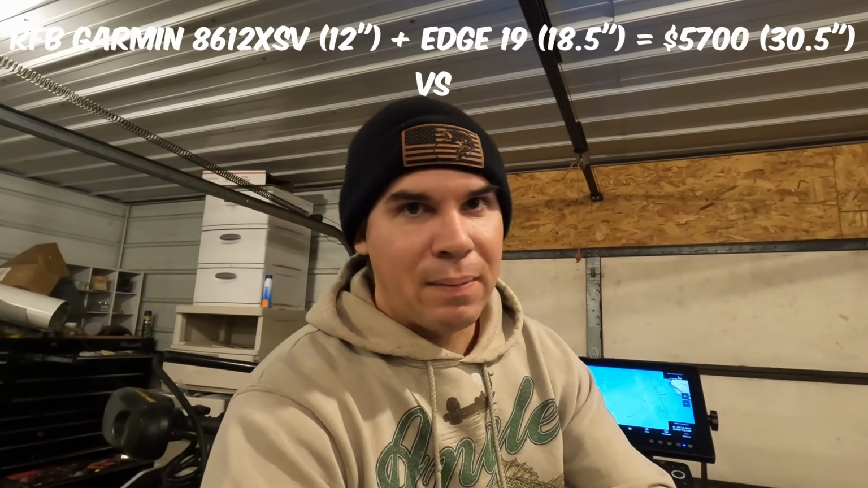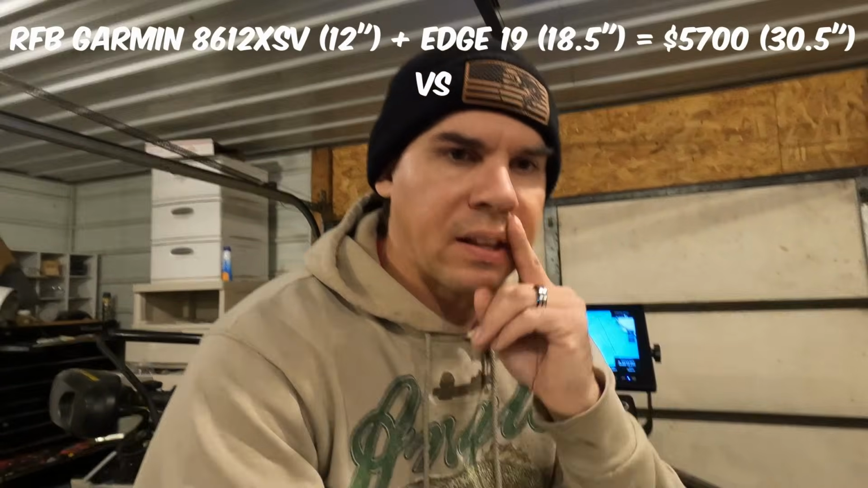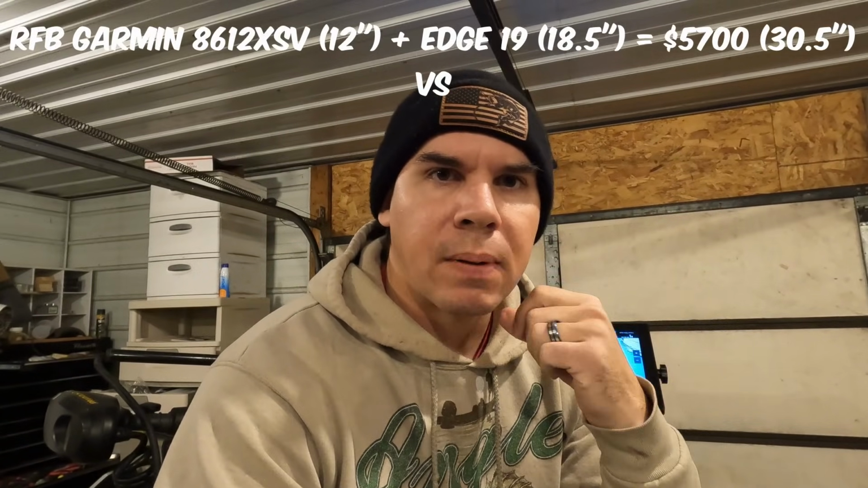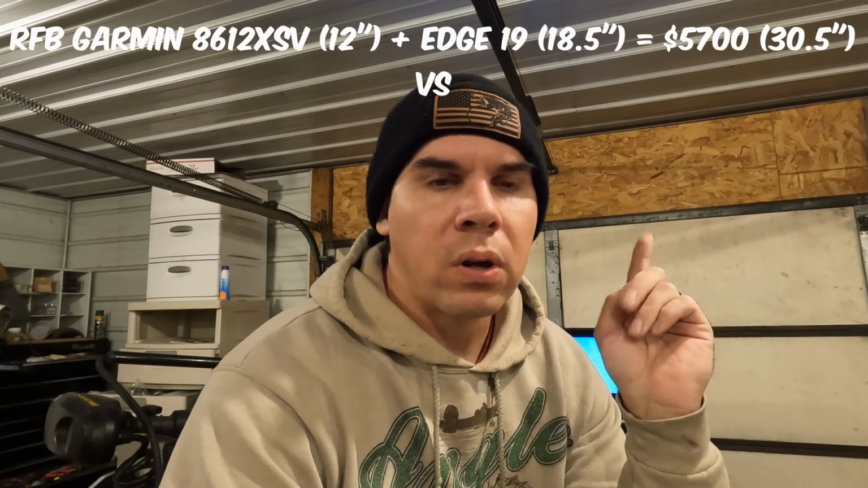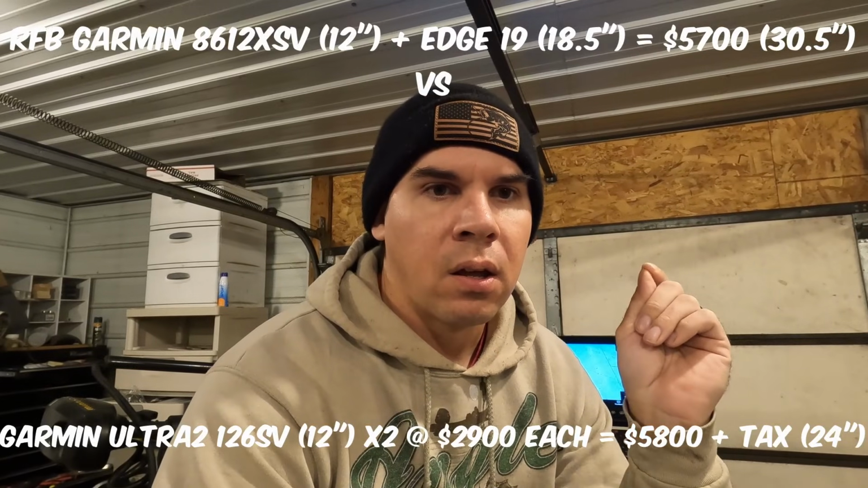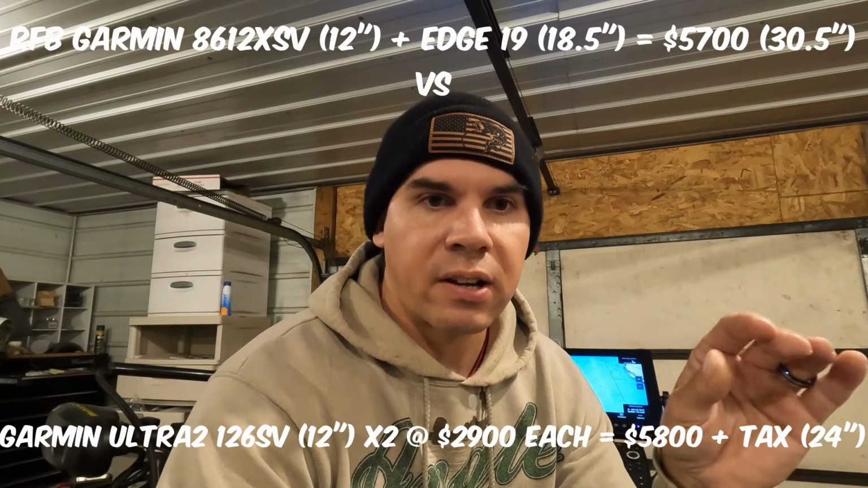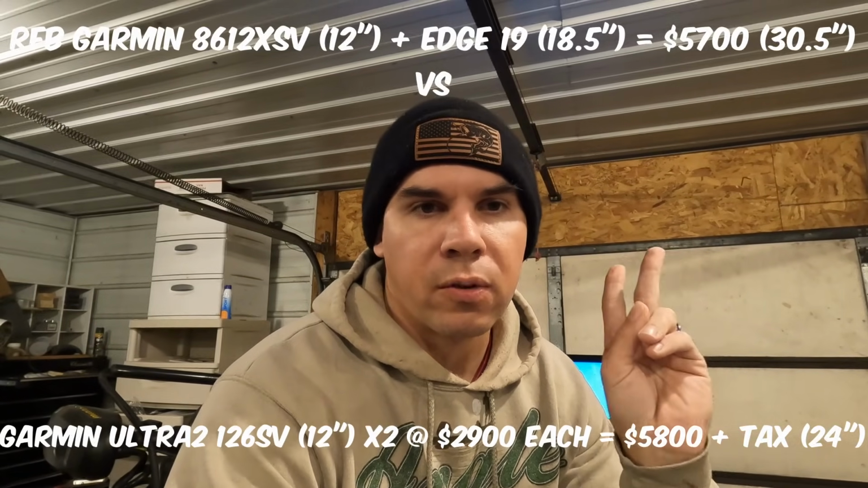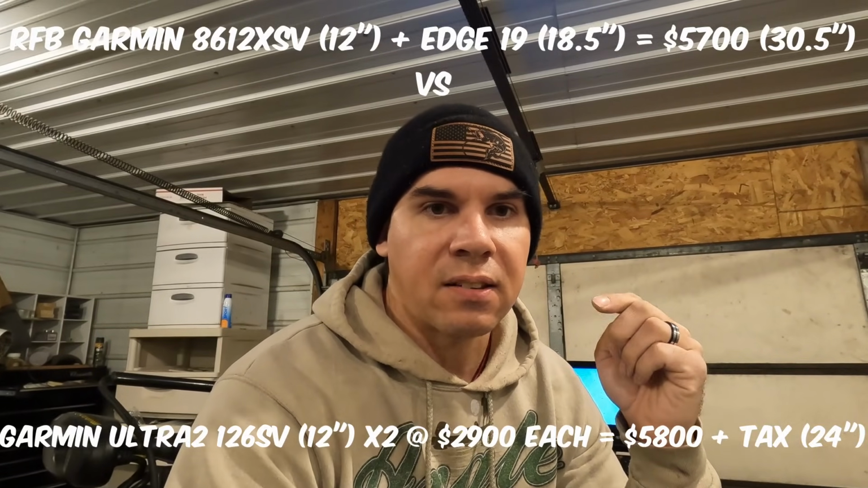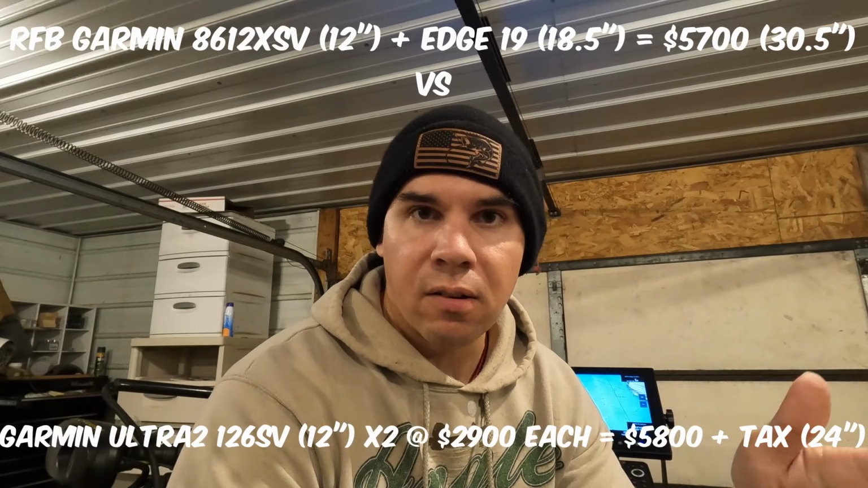So maybe you're kind of seeing why this might be a good idea for the setup. Let's take it a step further. Let's go 2 Garmin EchoMap Ultra 2 126 SVs. Those retail at $2,900 plus tax, without the transducer. So 2 of those, you'd be at $5,800. So right there, you're still at less screen real estate, and you still paid more money.